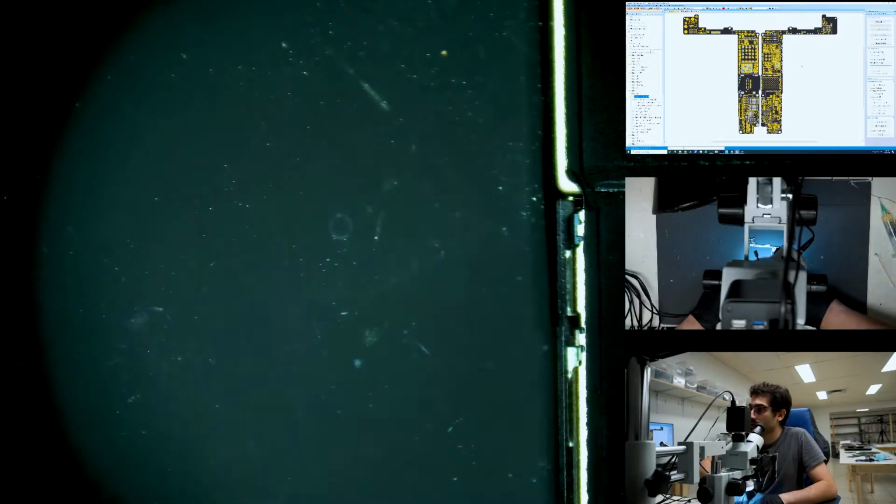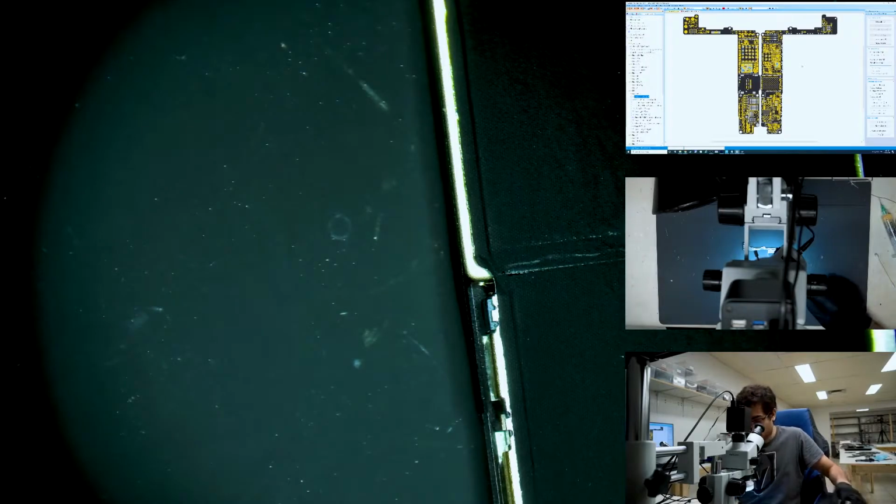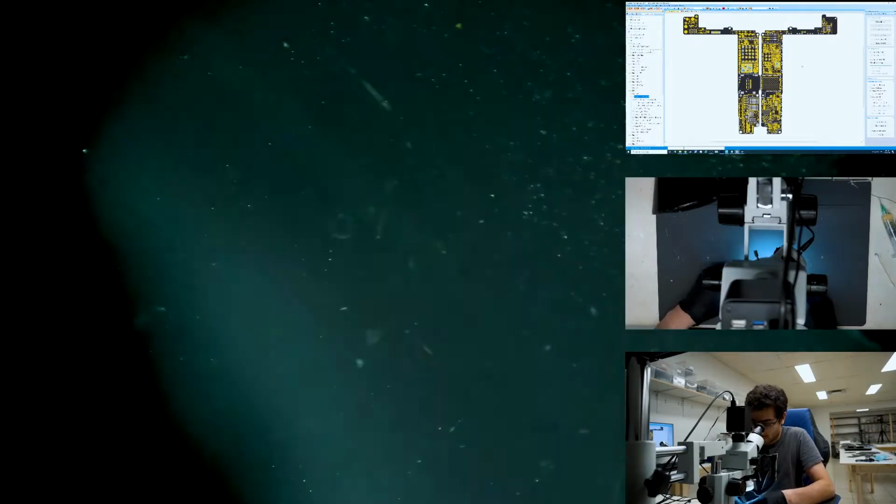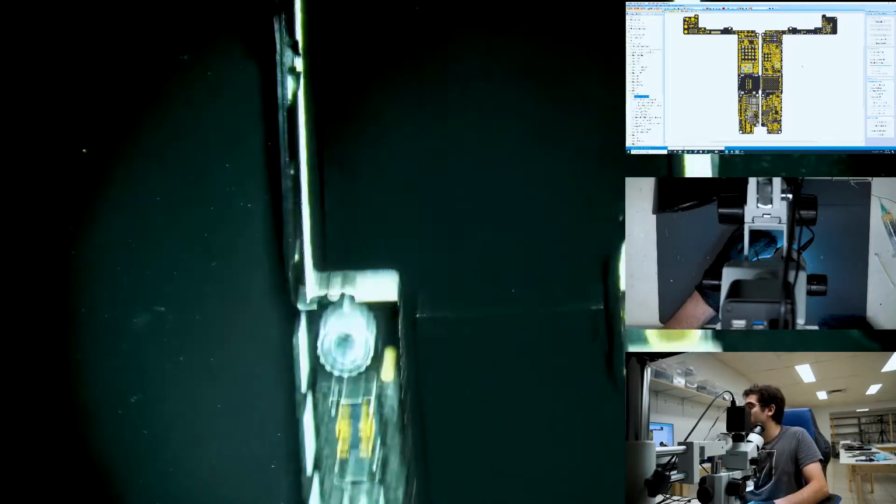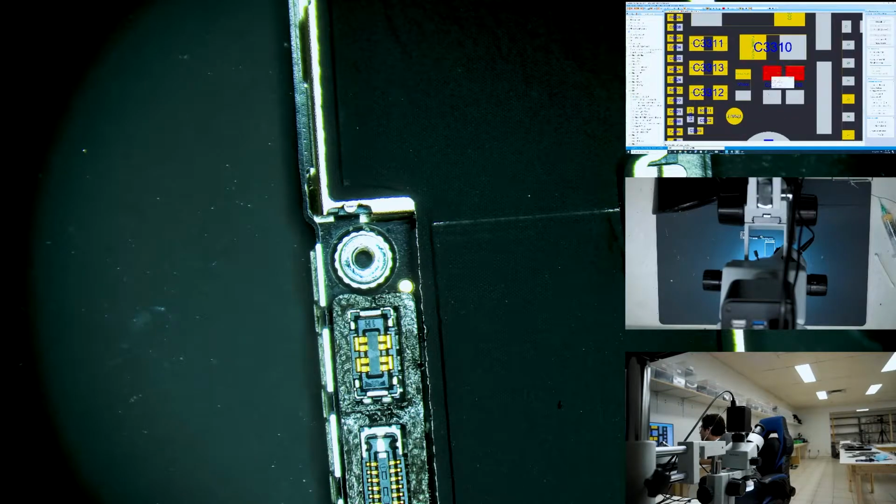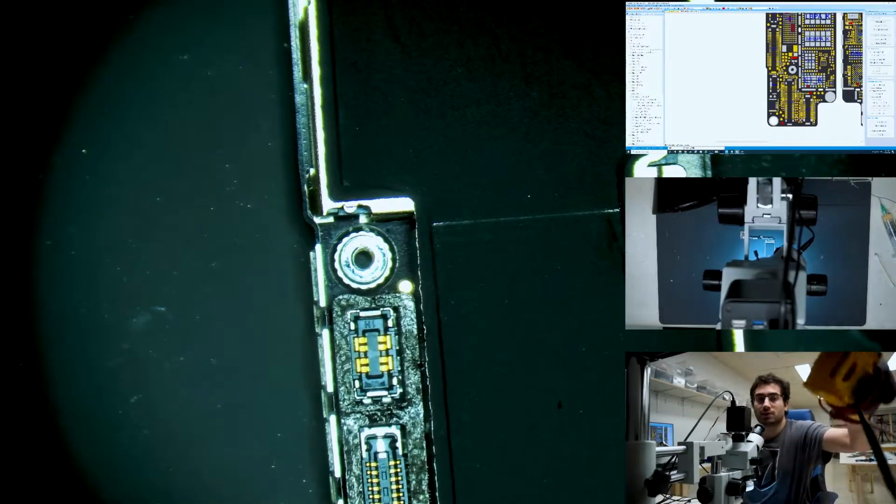This device actually came in for a battery replacement, which was diagnosed, of course, by the customer, but it's obviously not a battery swap. There's a short somewhere, probably on VCC main, VDD main on this device.